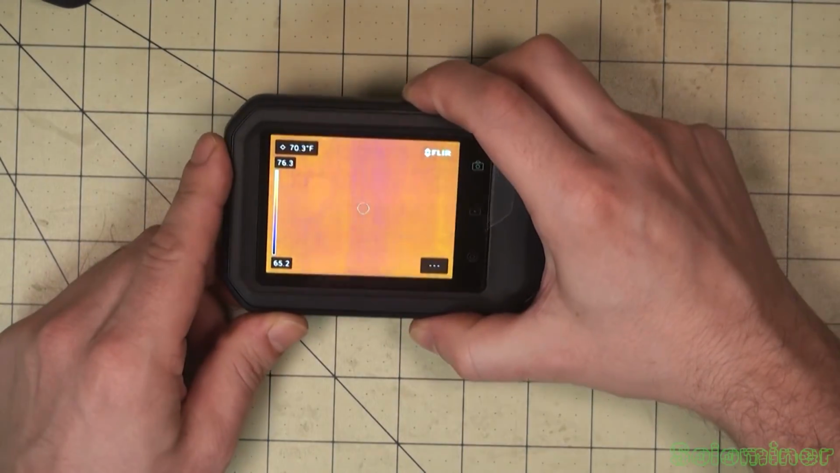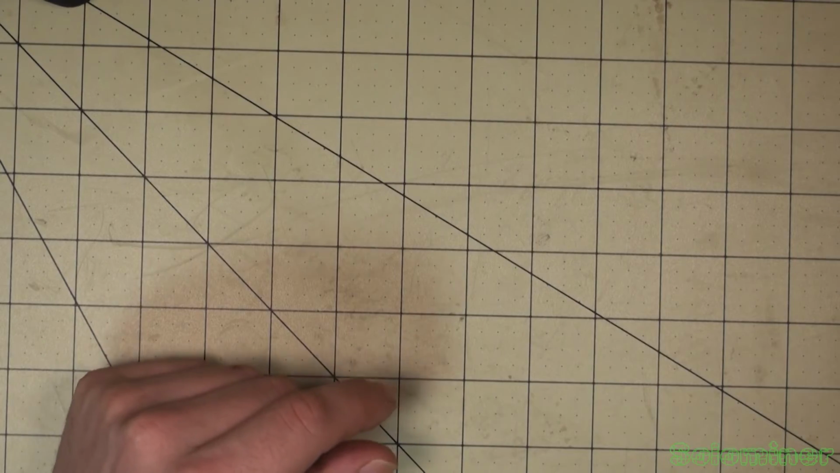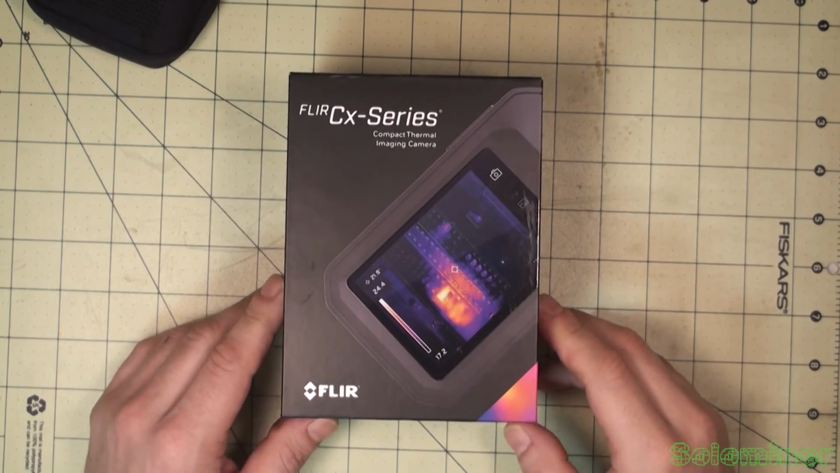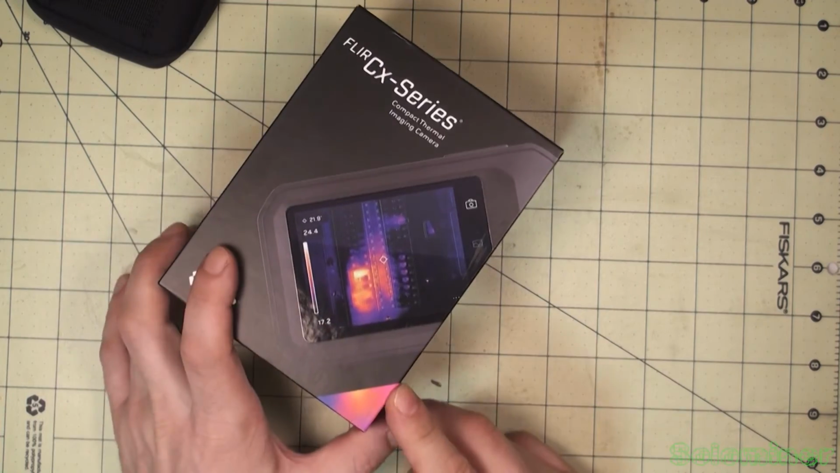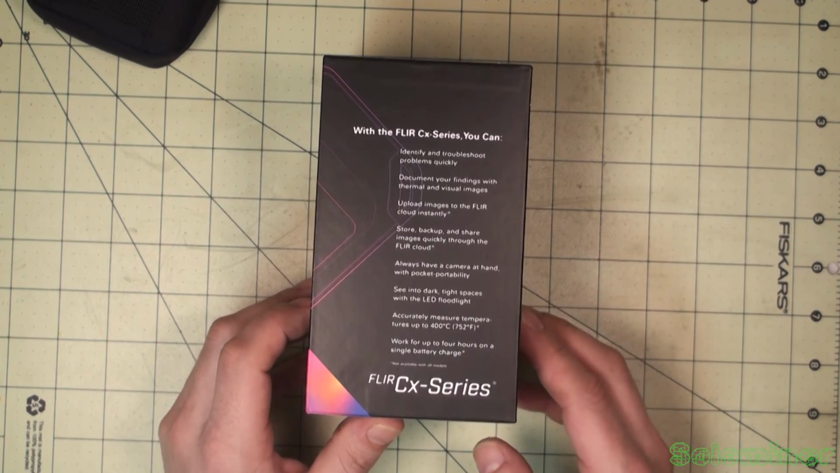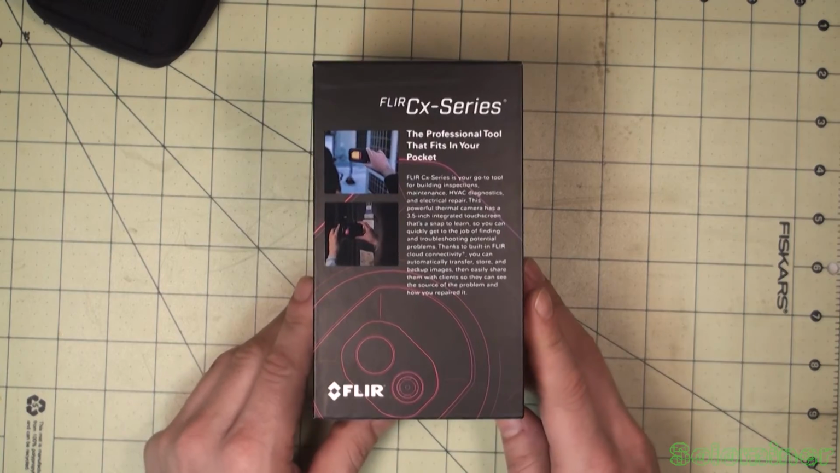So I'm gonna go ahead and turn this off now. And we can take a look at the box that it came in. Really fancy box here. And so you can see how it shows that things are superimposed. This is like a fuse box right here. And yeah, it's really fancy. I like it a lot. I'm really looking forward to start playing with this thing a little more. Do some cool things with it.